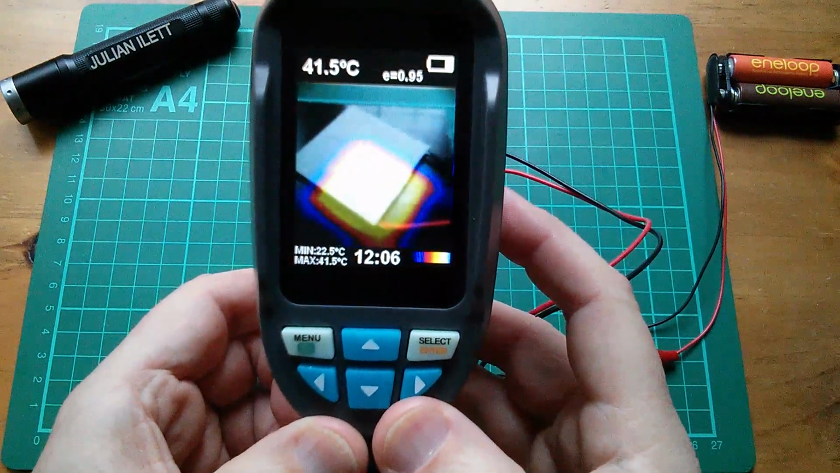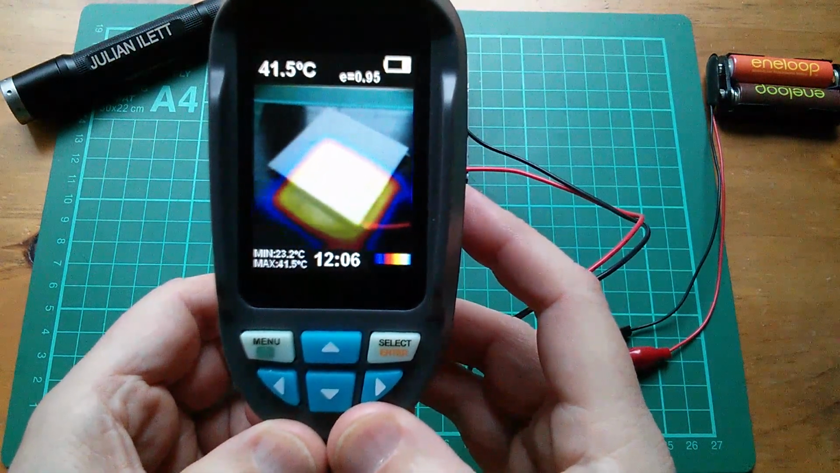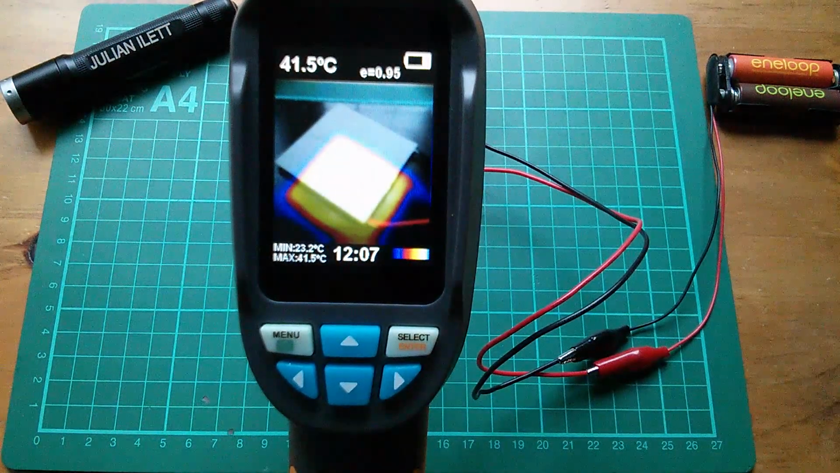Now notice that when we've got the optical and the thermal image, if I move it, the thermal image has a lag because it takes a while for the thermal sensor to actually see the thermal changes. So there's a lag between the two images. That's not a fault, that's normal.